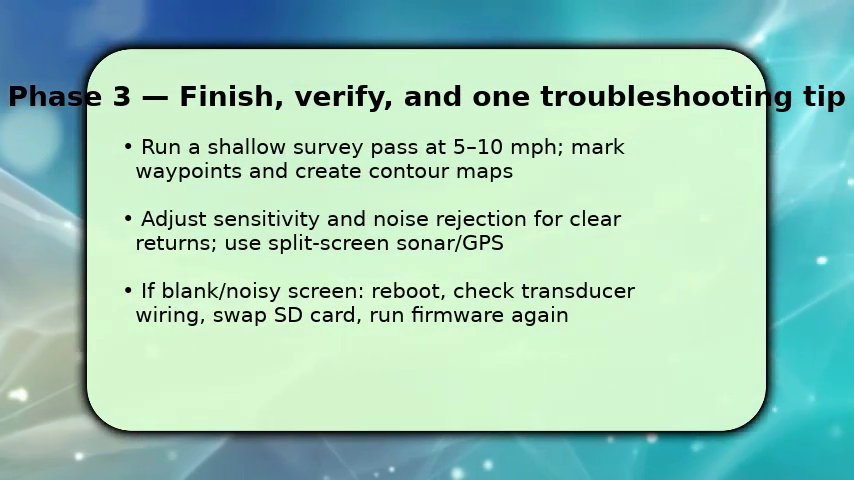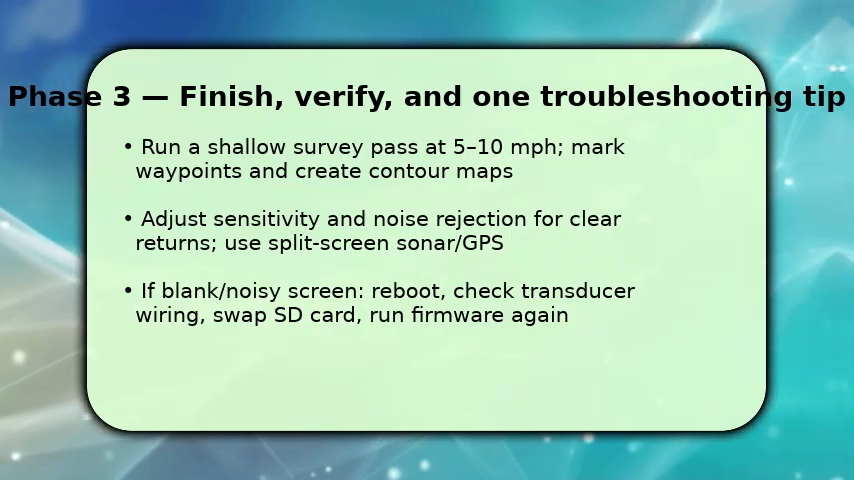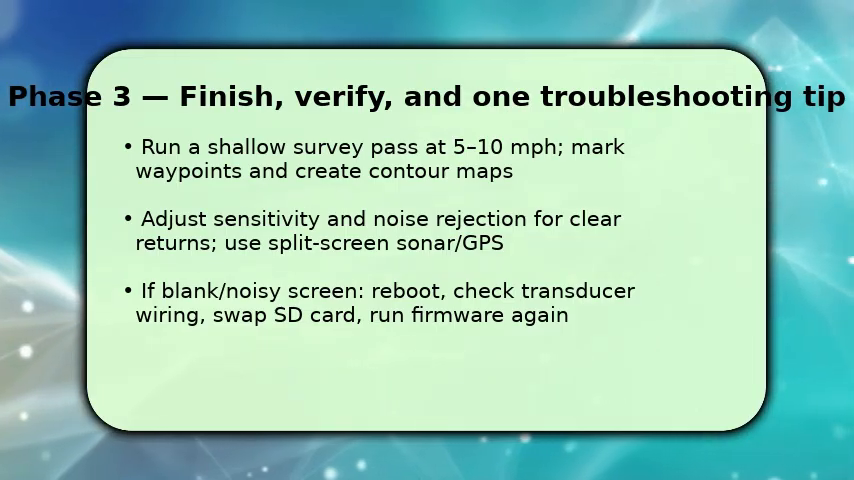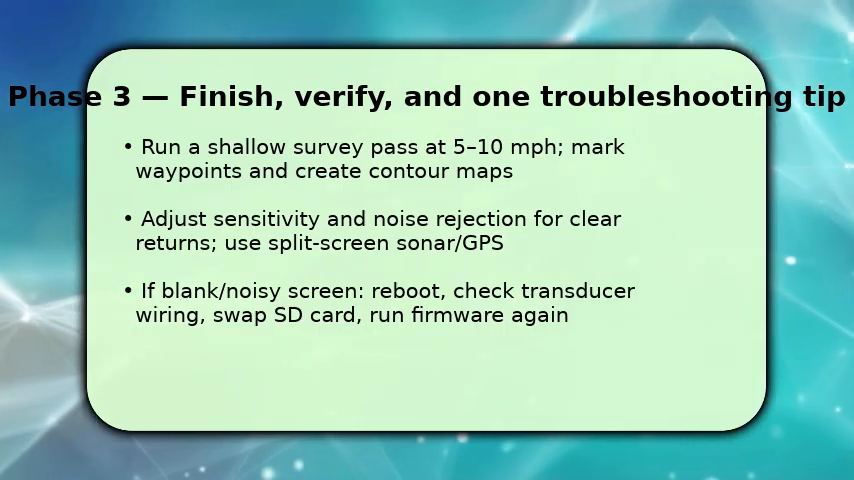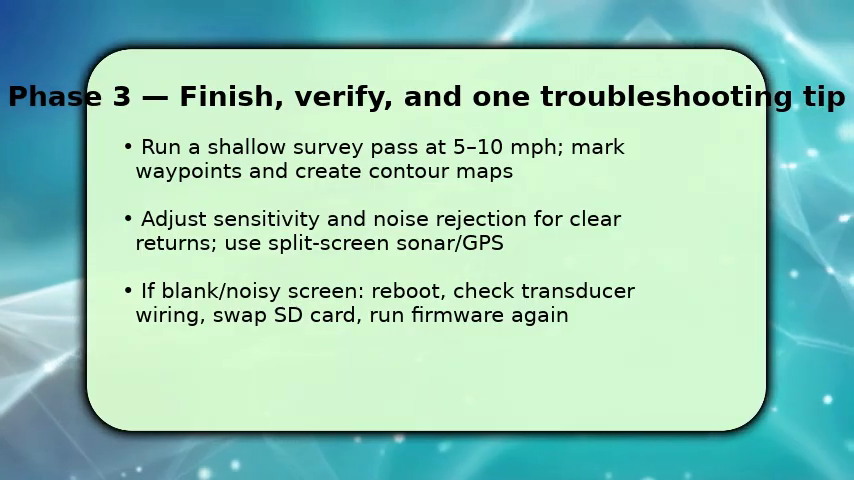Drive a slow survey pass at 5 to 10 mph and mark waypoints while recording sonar. This fills contour maps and validates settings. Next, adjust sensitivity and noise rejection until returns are crisp. Use split screen to monitor sonar and GPS simultaneously so you see both fish and position.